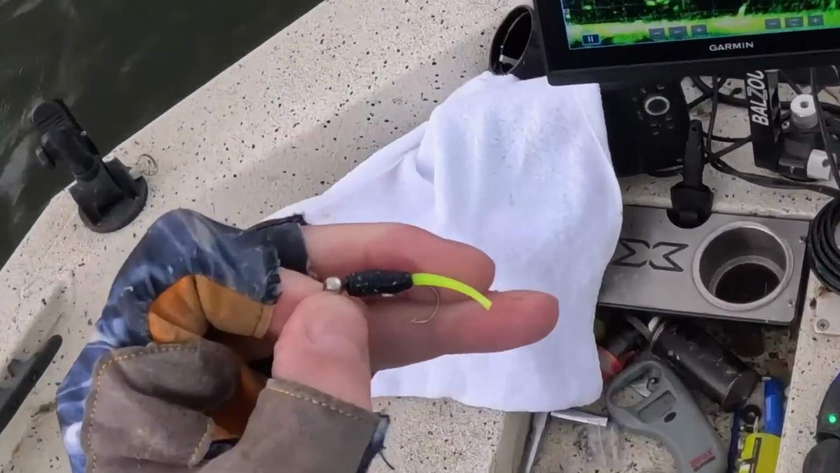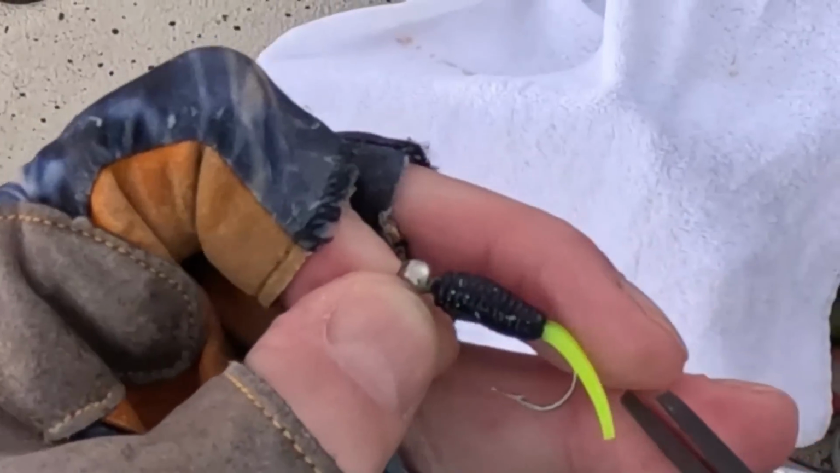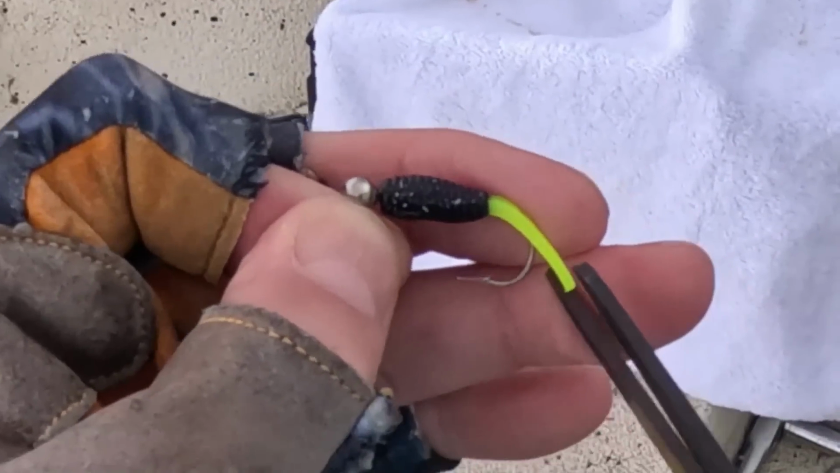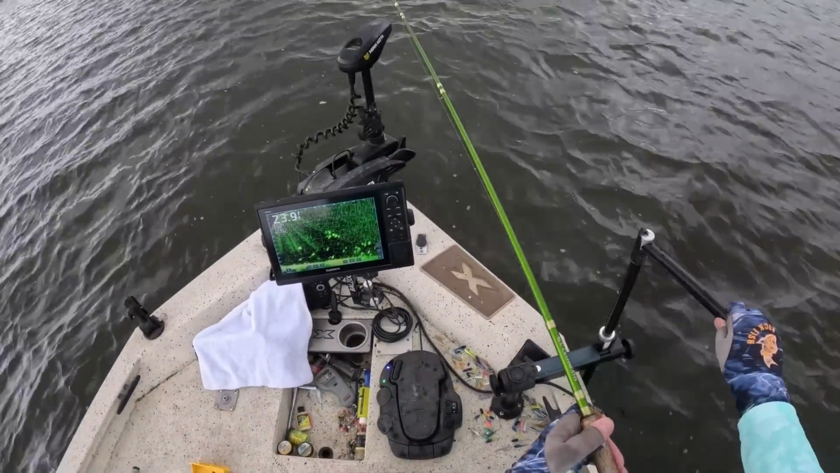Try something a little more. I cut that off. I cut a little tiny. There we go. I don't know if that'll make much of a difference, but